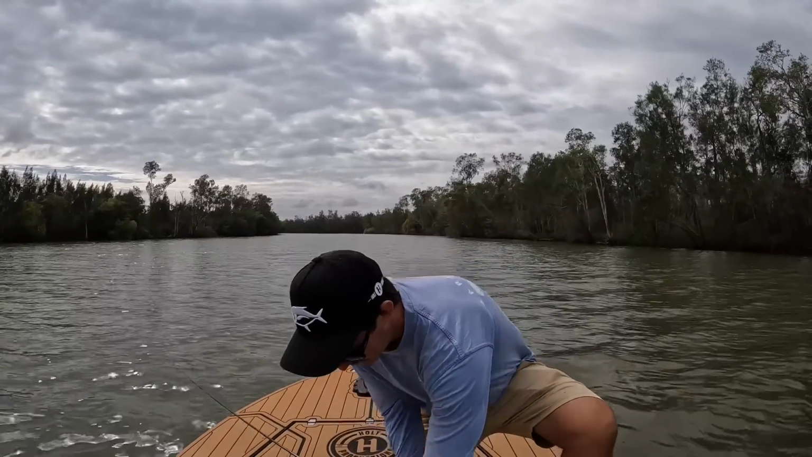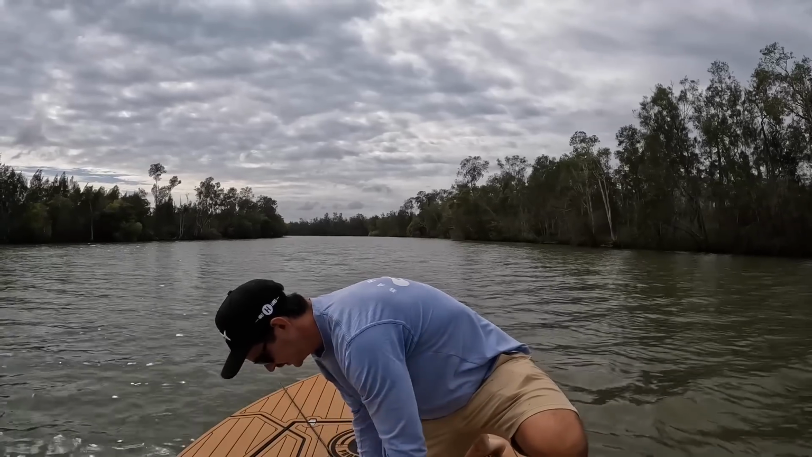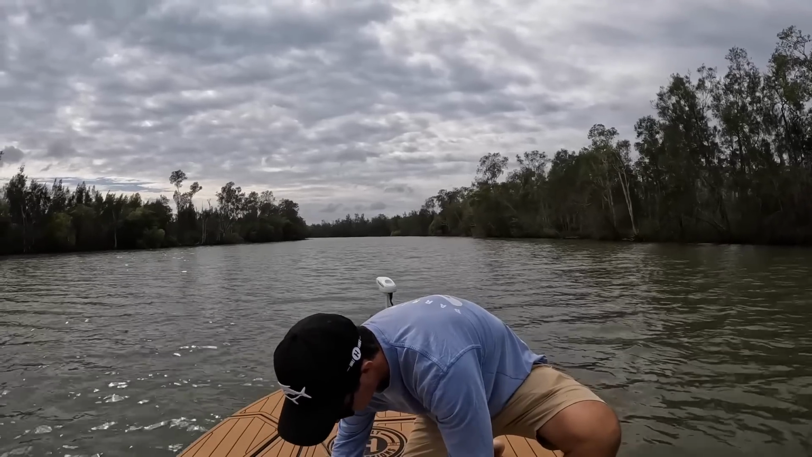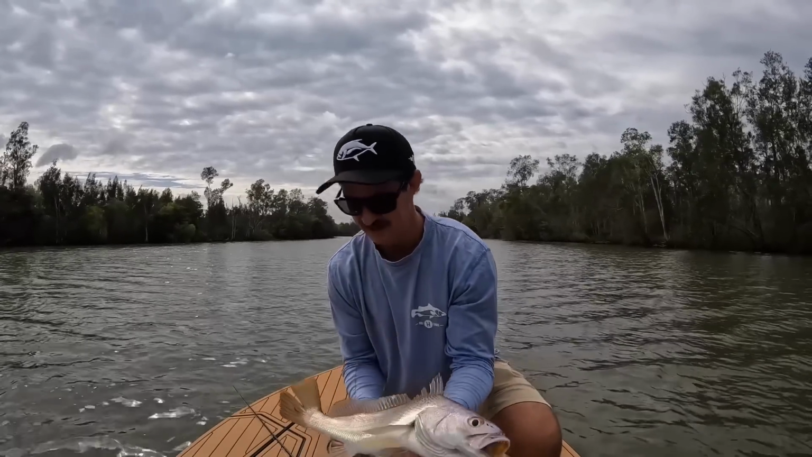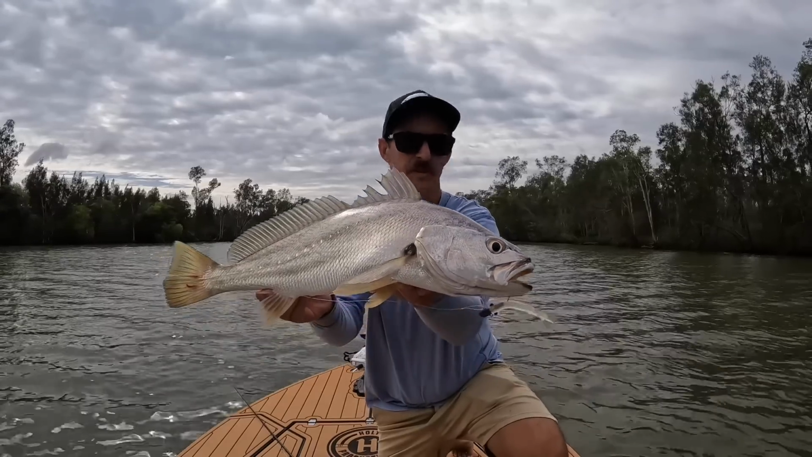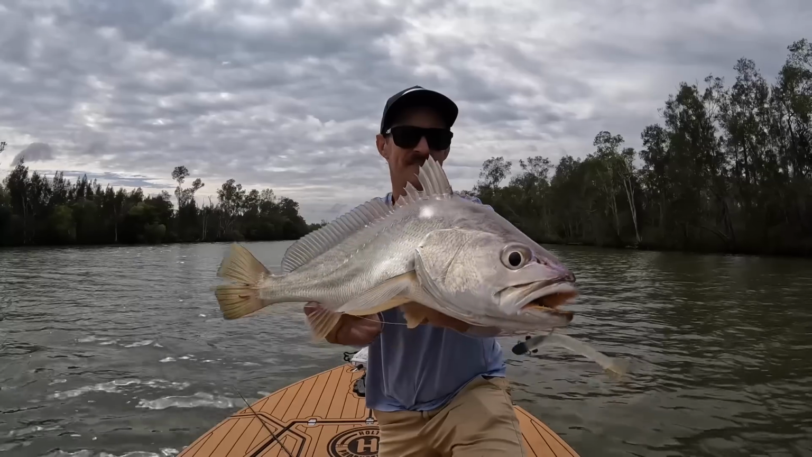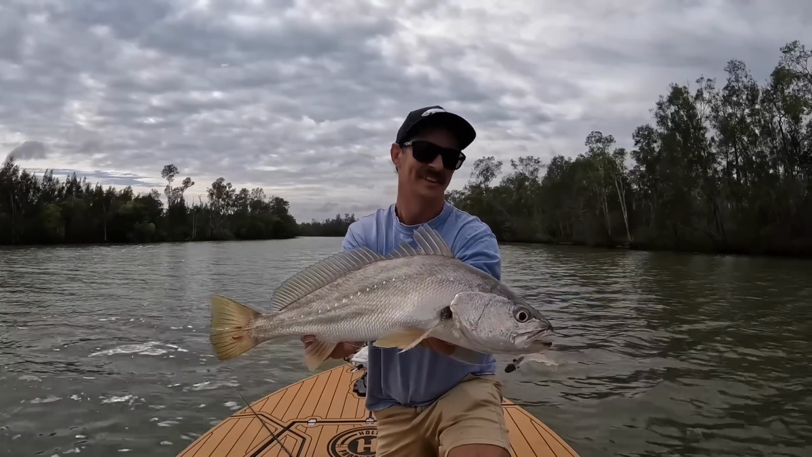Alrighty. Took a little while to get a bite out of them, but I showed you those on the sounder before. Got him in pretty quick because of those sharks. So we've got a nice, probably 60 centimetre Jewie, 4-inch shrimp prawn on a 1/4 ounce head. Happy with that one. Got a good bite out of him. Got him past the shark, so that's a win. Very happy.